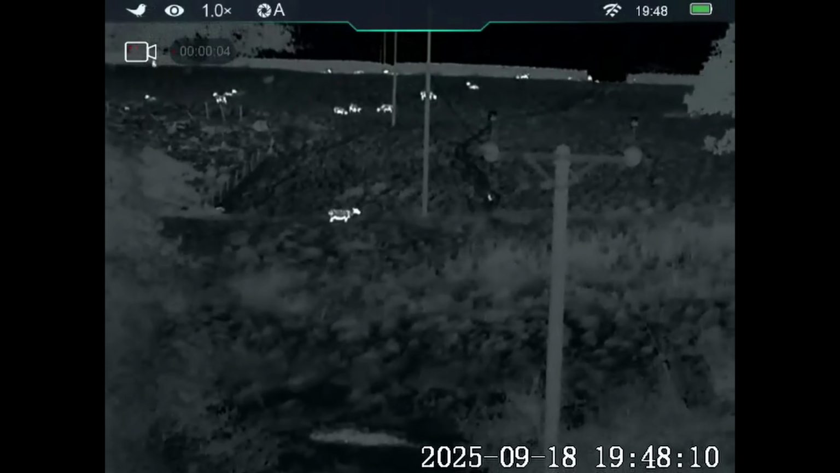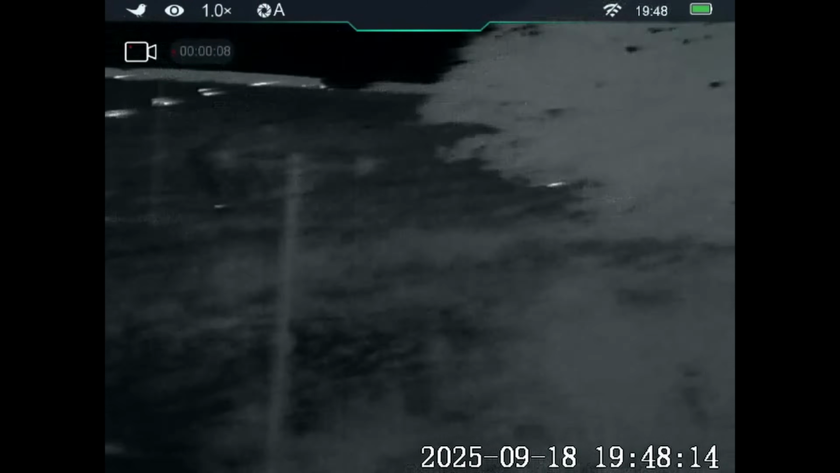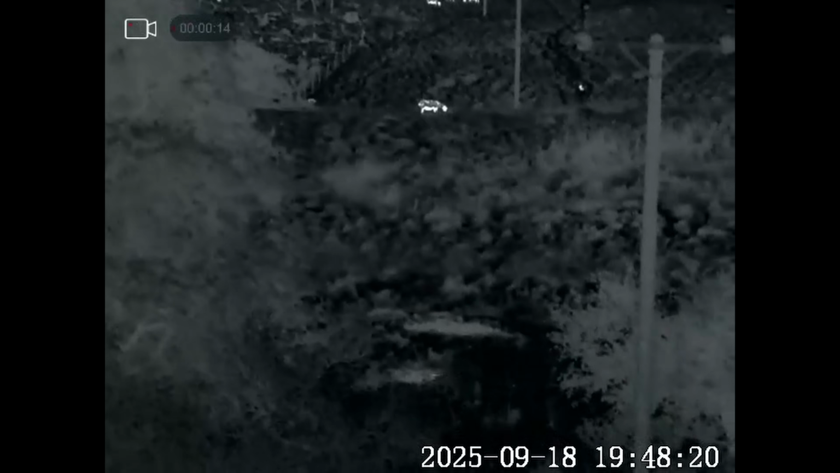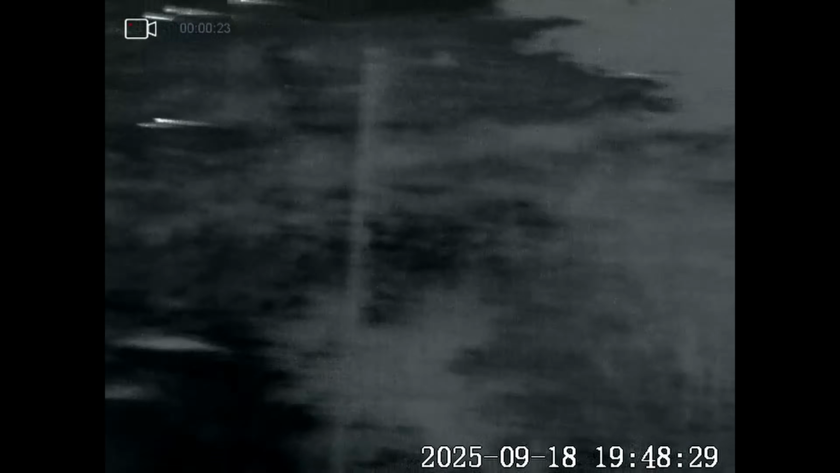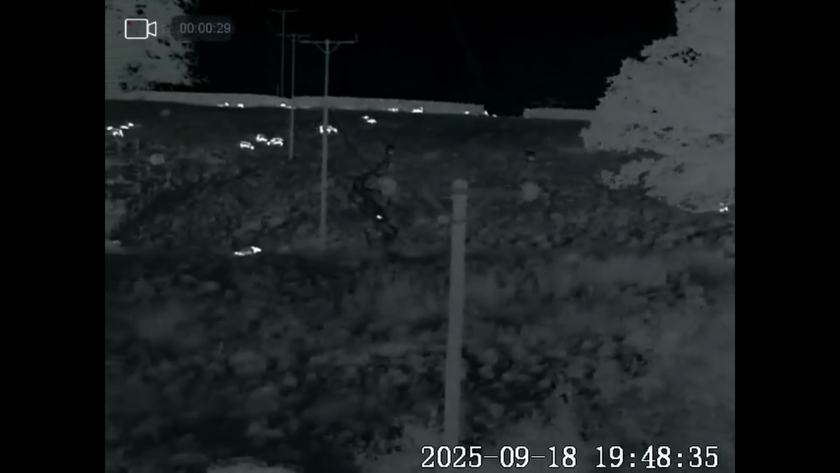Just having my first look around to see if I can see anything. Quite a few sheep. There's a hare, what looks like about halfway up. I haven't got a very big window to see. I'm actually on the opposite side of the river. There's a river in between me and that bank side. You can't actually see it. You can see the bats going up and down there, getting what insects they can. So yeah, we'll just keep watching and hopefully something's going to turn up.